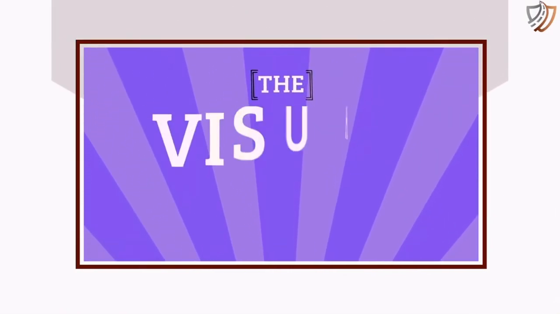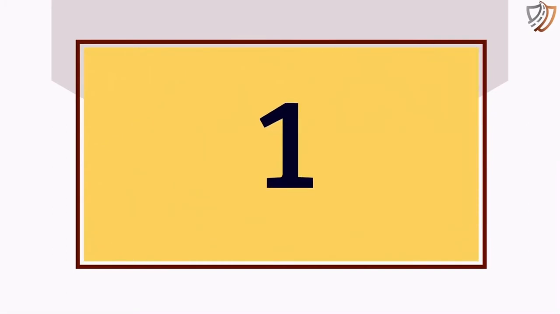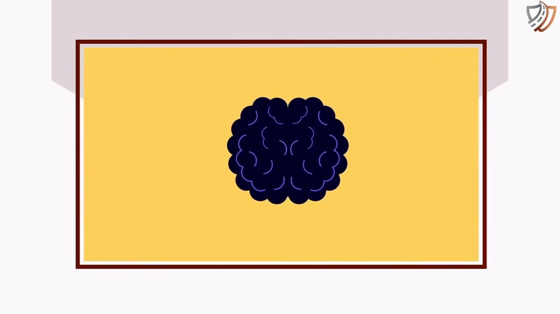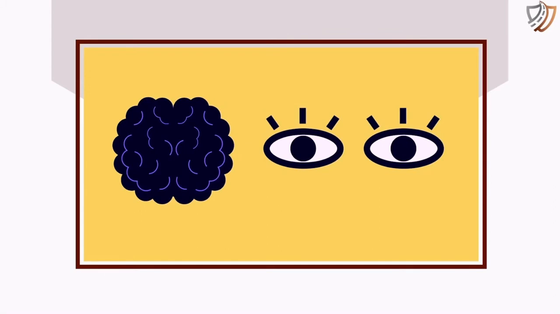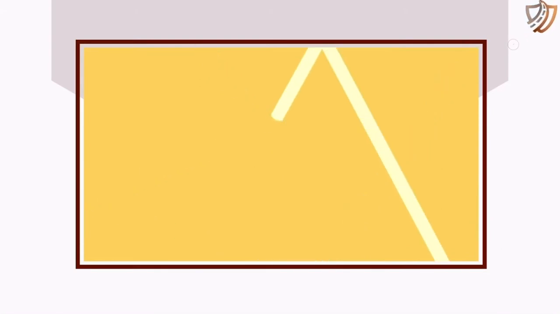Your eyes allow you to see the world around you, but have you ever wondered how they work? First, it's important to know that vision depends on your brain as much as on your eyes. Your eye's main job is to detect patterns of light. Then, they work with your brain to turn those patterns into images. Let's take a closer look.